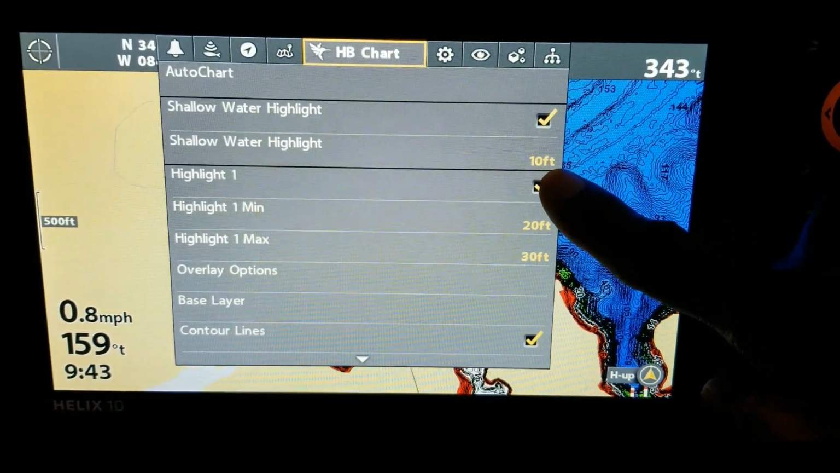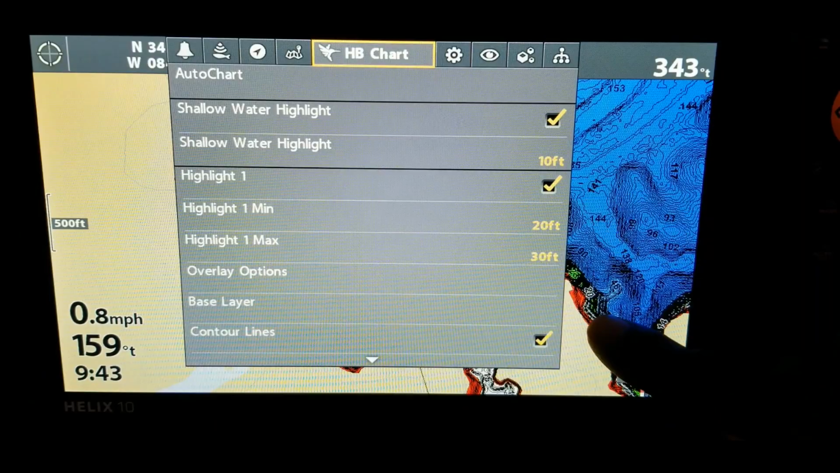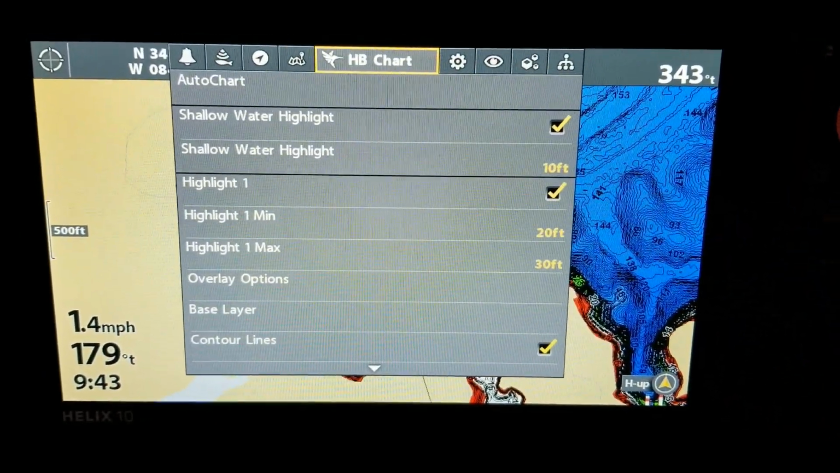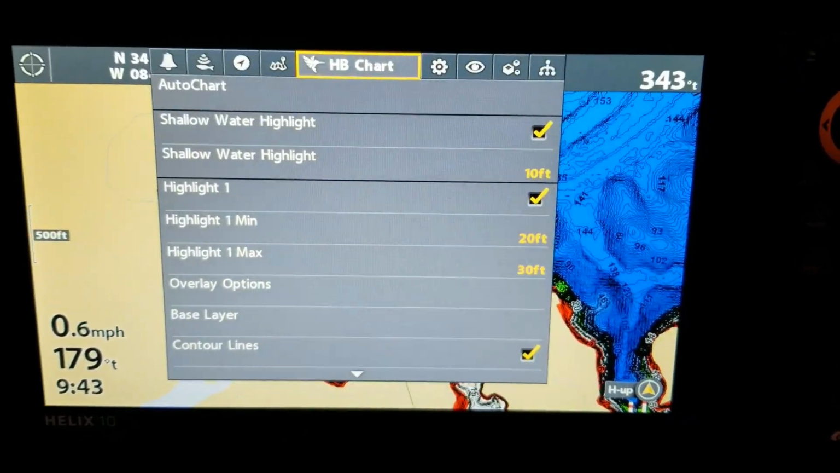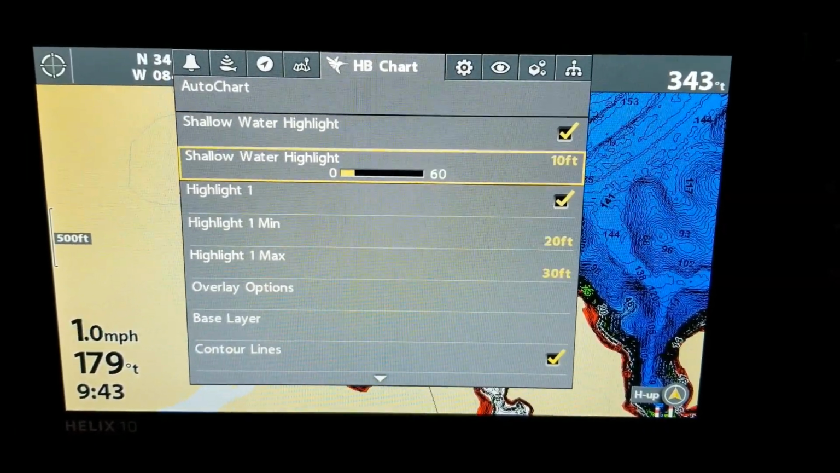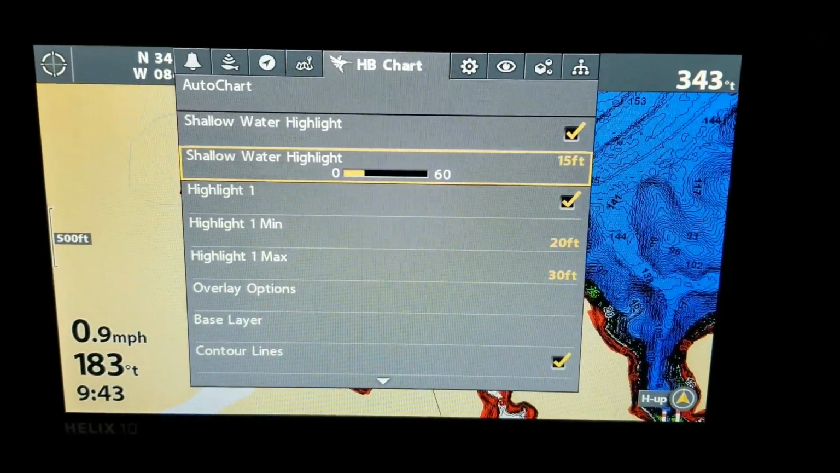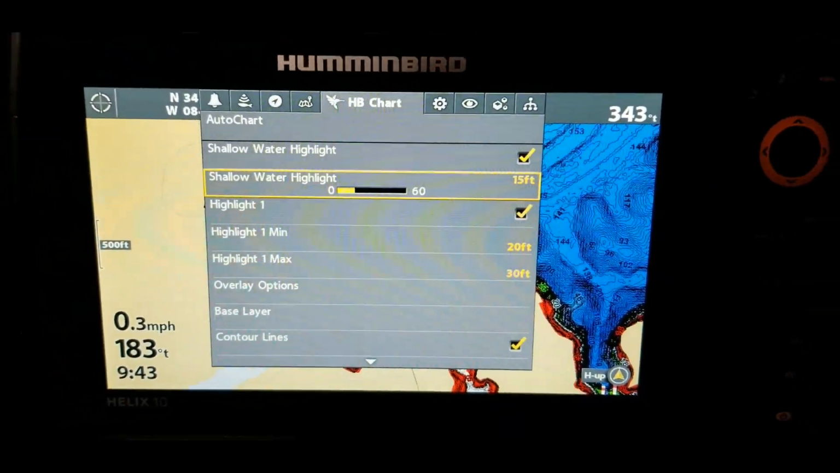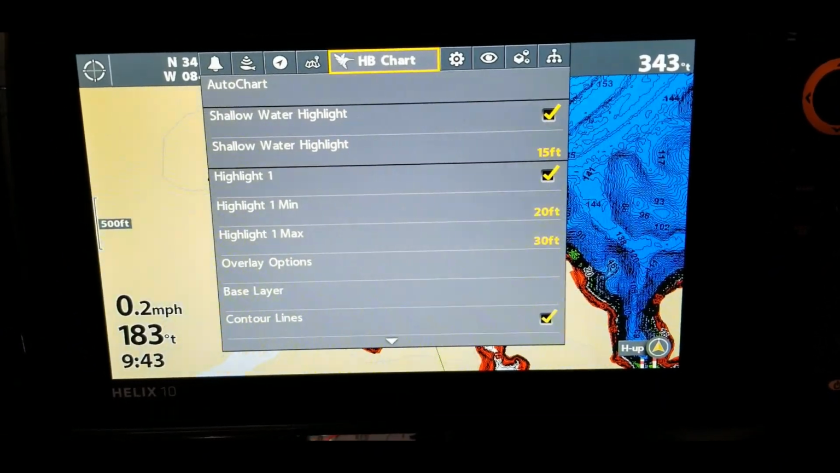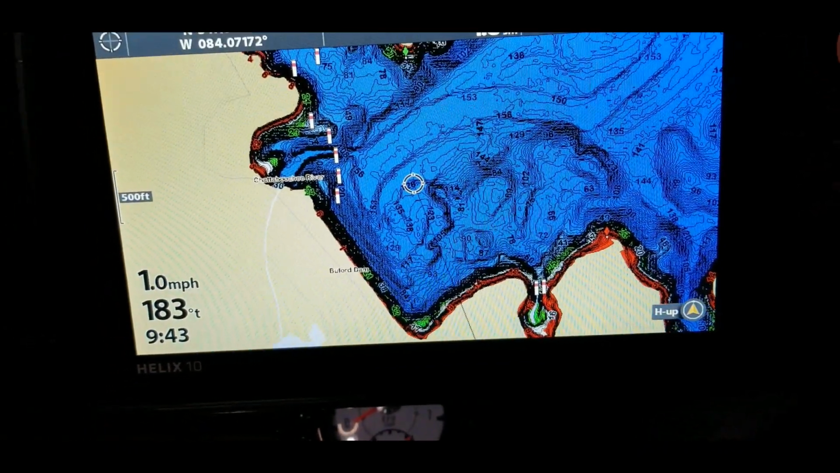I'll turn that on. And the shallow water highlight is going to just color everything red. So everything 10 feet and under right now is going to be red. But if this is a lake that you are not familiar with, you can bump that up just to make yourself a little more comfortable, to make sure that you don't get anywhere near any shallow water whenever you're first running the lake and setting up your trails as you run the lake. You can go ahead and bump that up to 15. So let's go ahead and take a look at what this did for me.